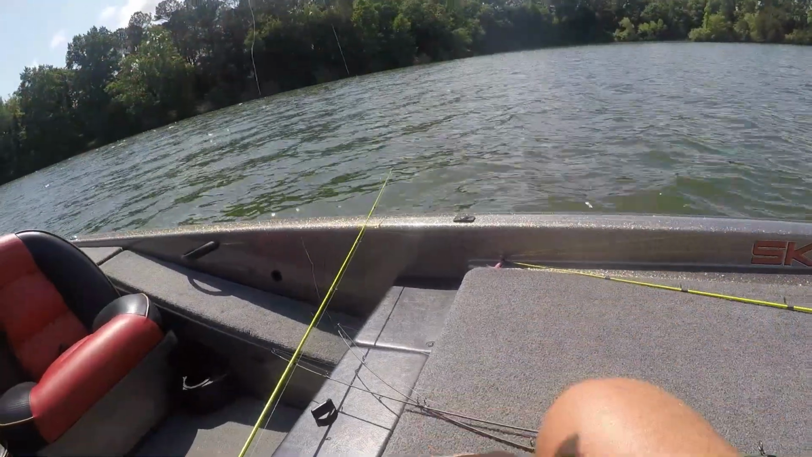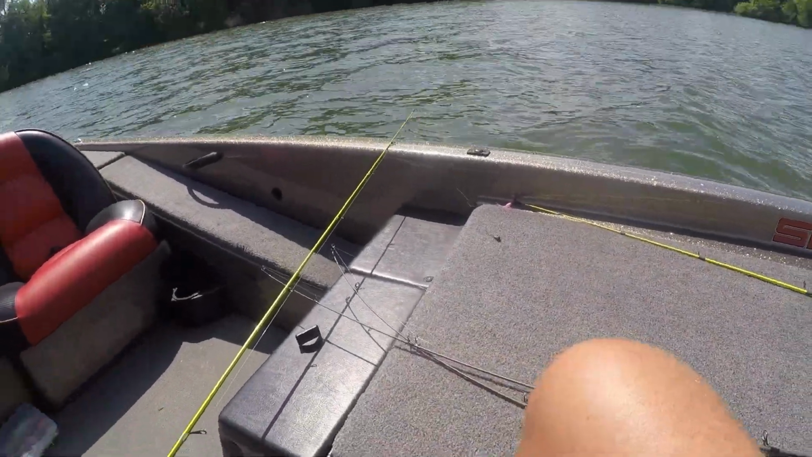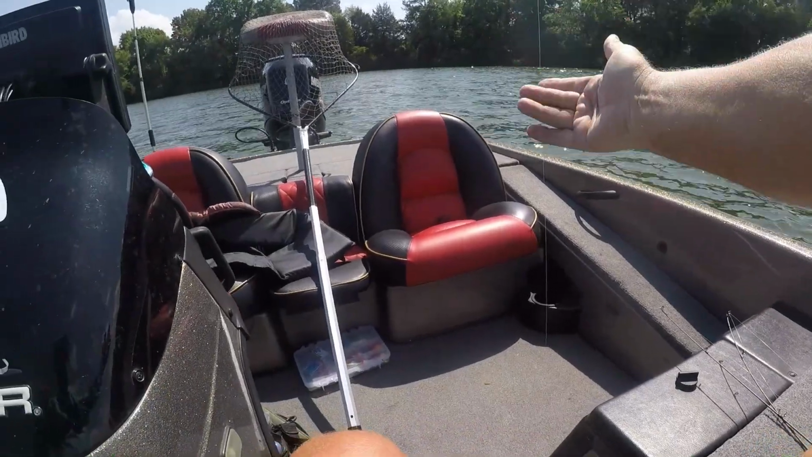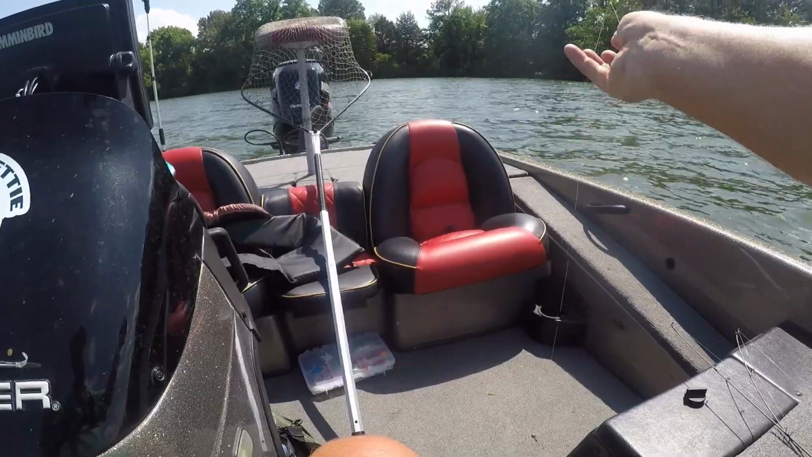And there you have the double jig rig. Don't know how well you can see it there. Got the top one about a foot and a half above the bottom one.